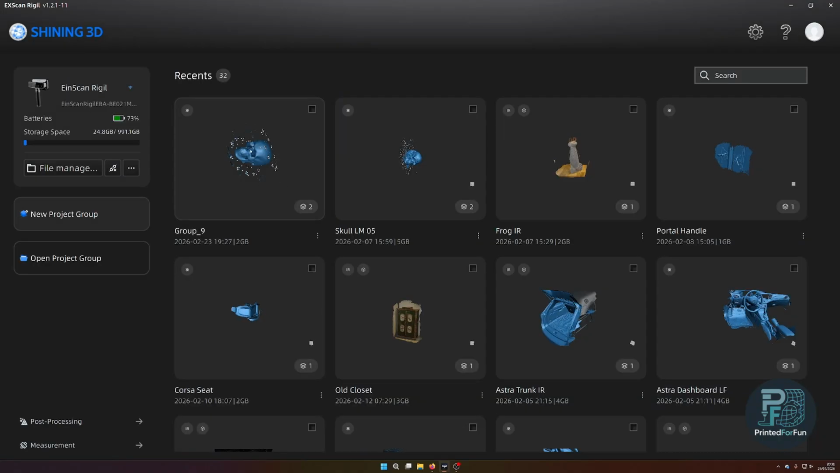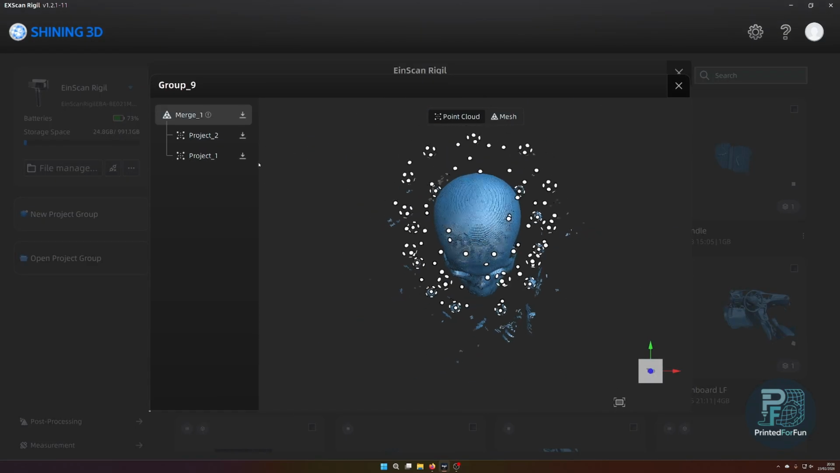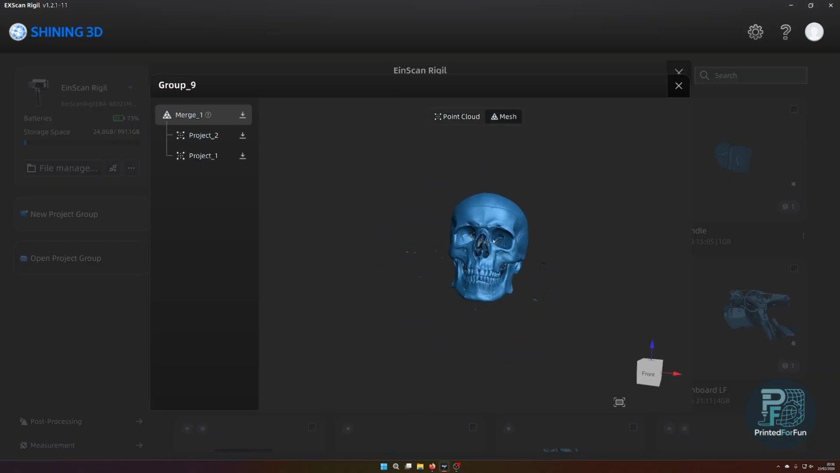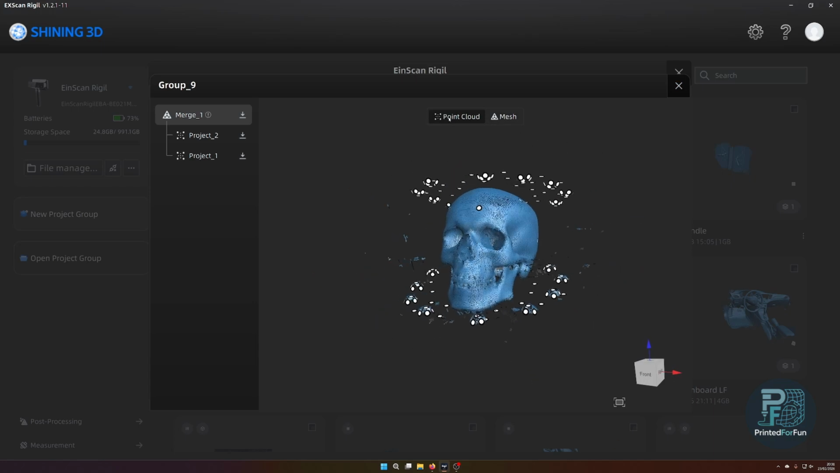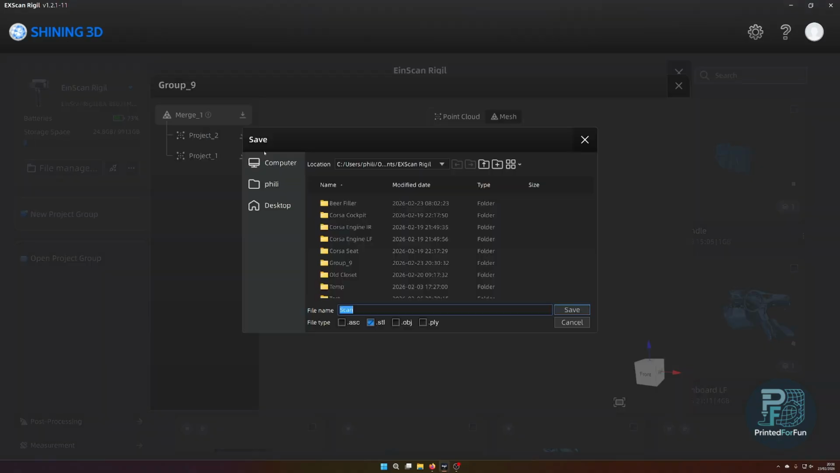So I just now imported the project. What I will also show you now is what's even nicer, I think. If you already edited on the scanner, you can just open the project group like this, and you directly have the mesh here. You can see it, and you can then select it and selectively export it as an STL file. So this is quite handy, I would say.